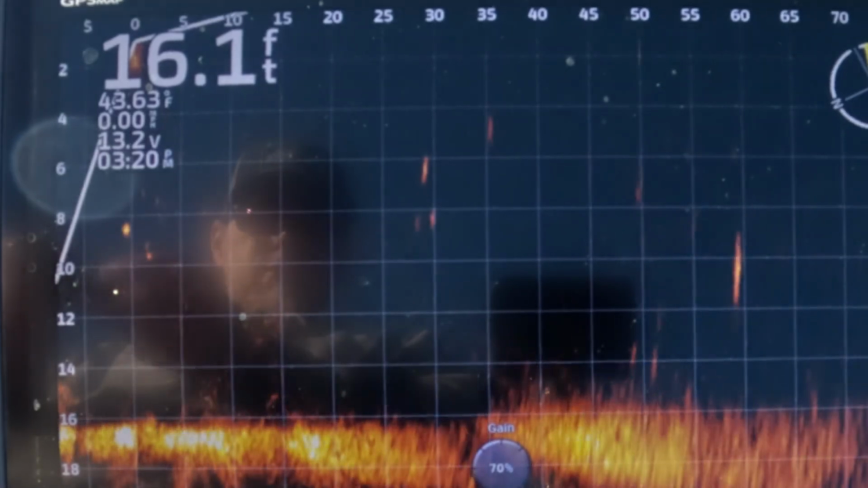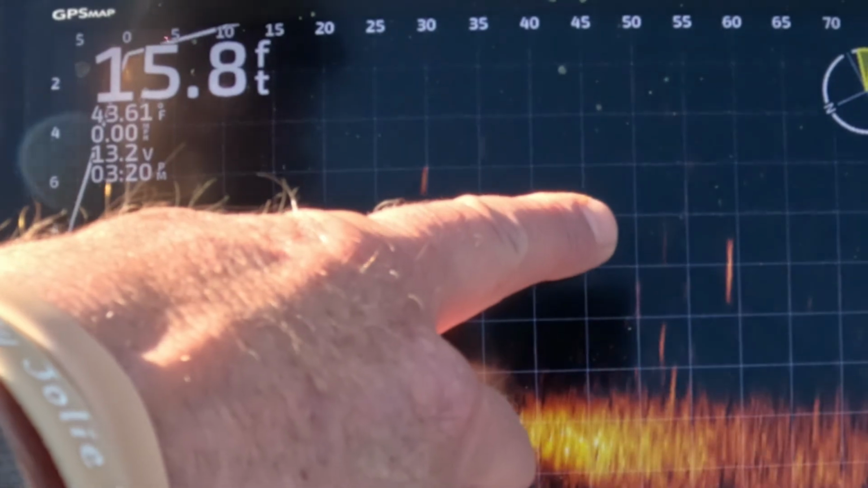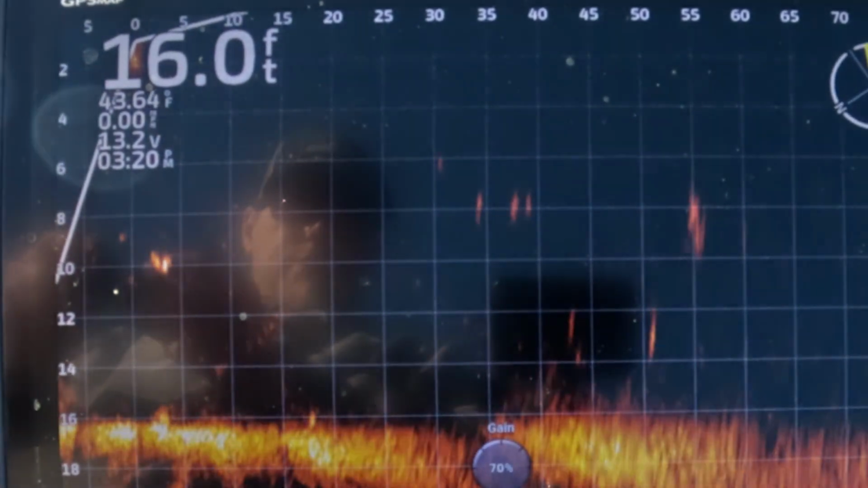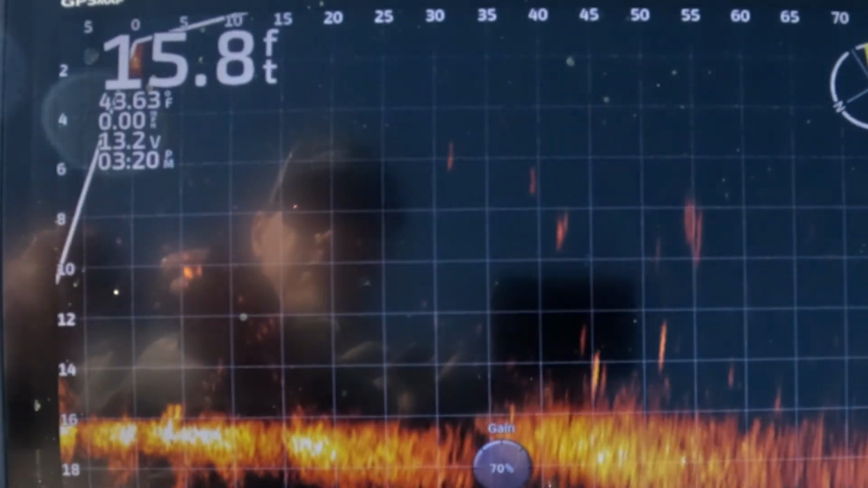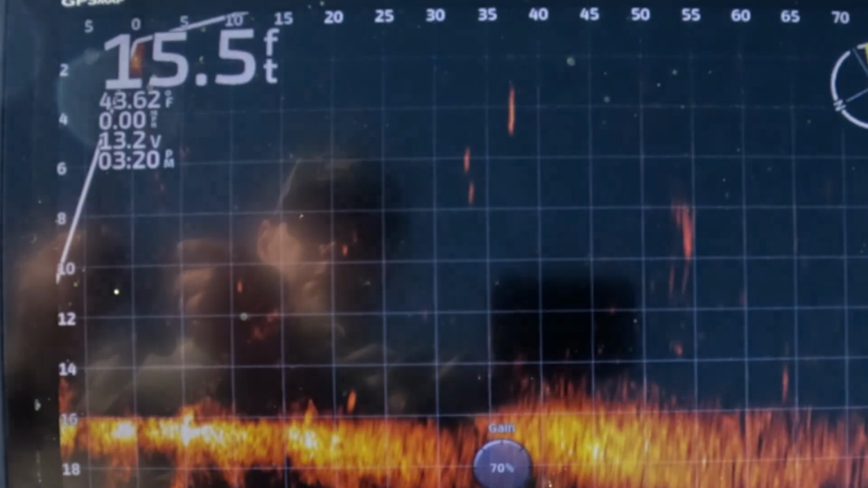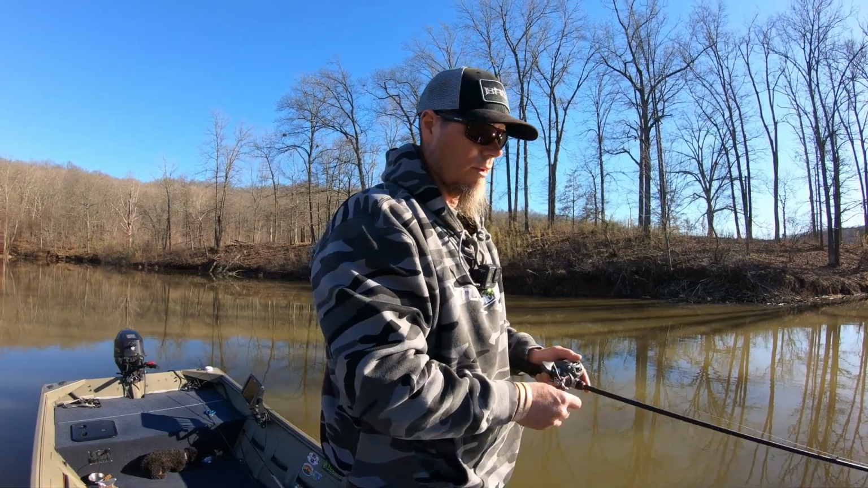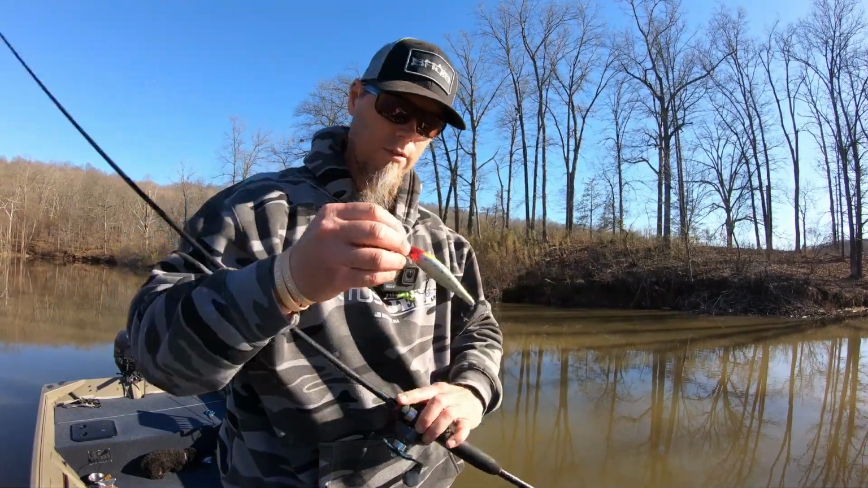Looks like it's down there almost 8, so we're right here. There we go. Okay, we're about 7. It's kind of holding around 7. It's wanting to sink slightly. So I'm saying it's about a foot shallower. That's what I would say. So you're losing about a foot with the mono versus the fluorocarbon.